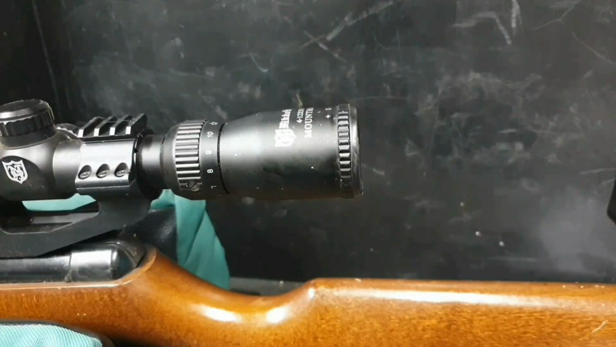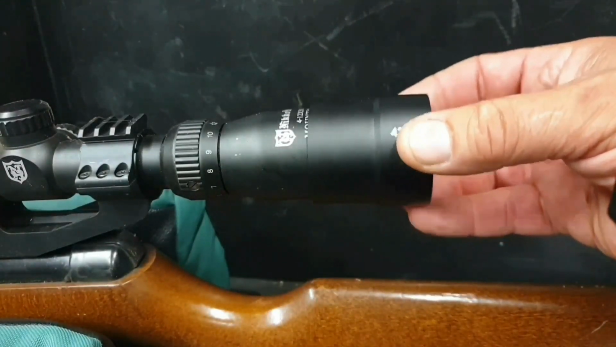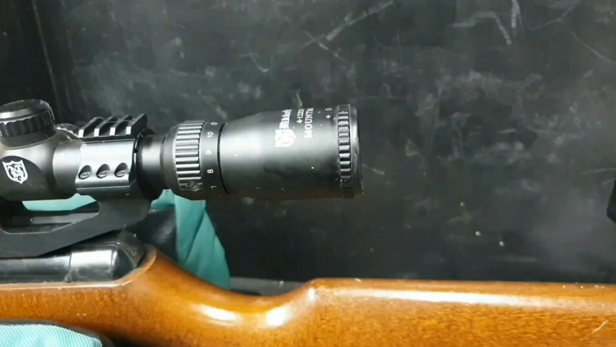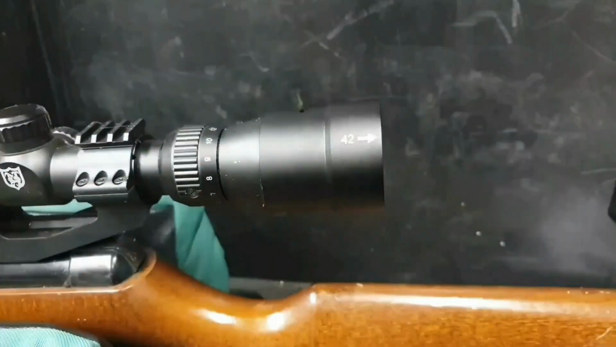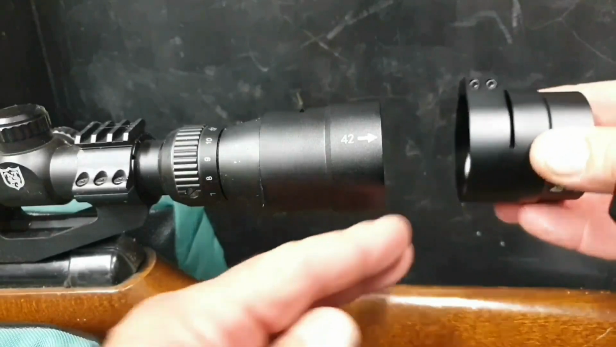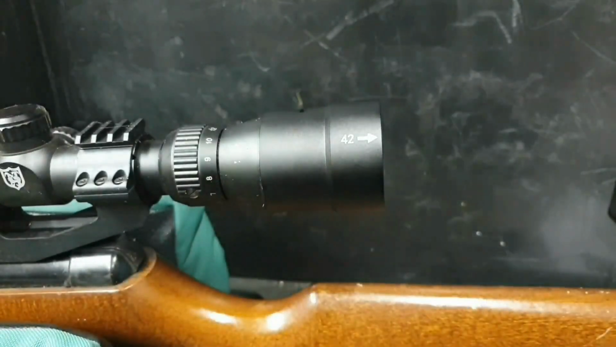Right, so this is just to show how you mount the NV100 onto your scope. You select the adapter that's the nearest size. As you can see, there is some movement on there, and that's what this insulation tape here is for. Once you put some of the insulation tape around the end of the scope and pack that out, and that also protects your scope from any damage, you will then tighten up the two Allen bolts that you can see here. They're on the other side to this 42mm adapter that I've now put on there.